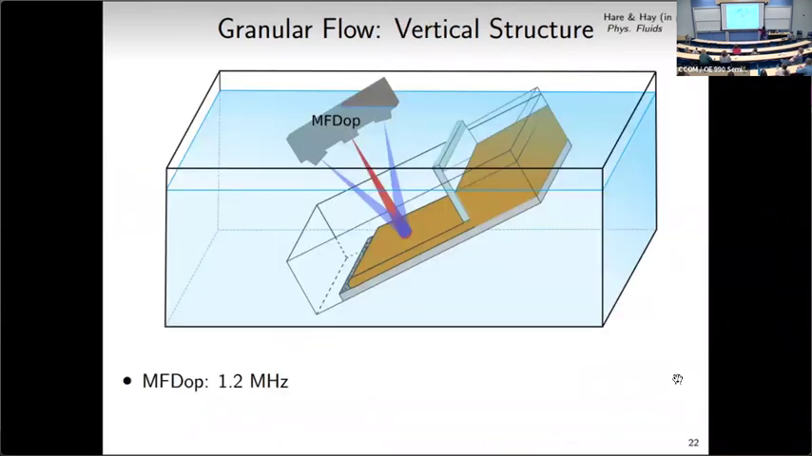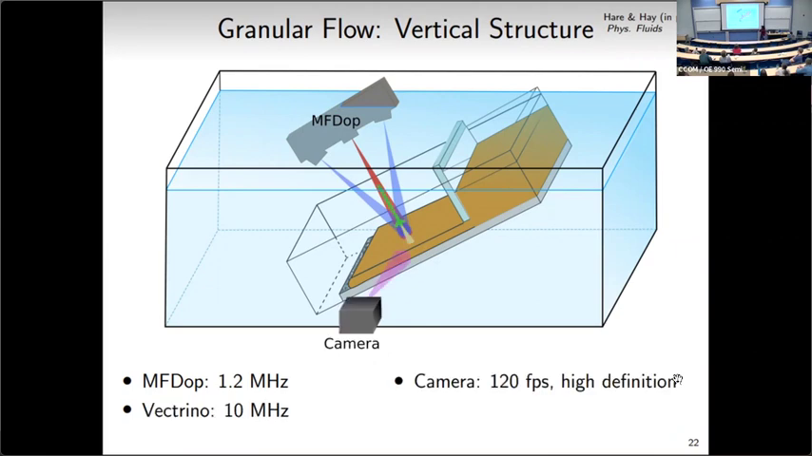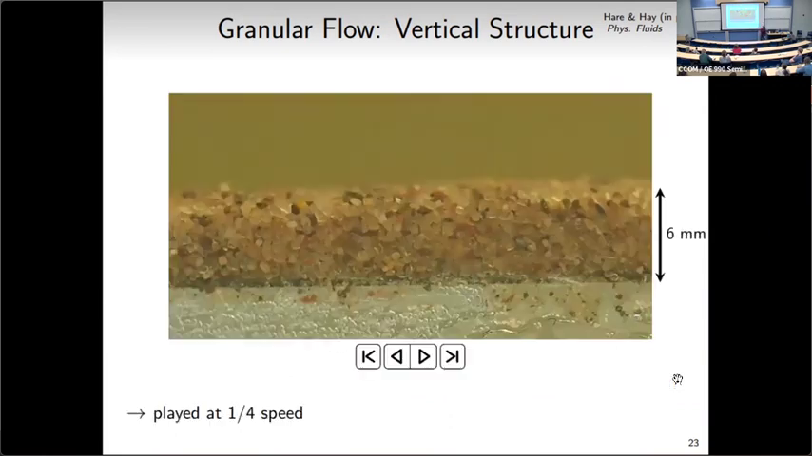So back to our setup drawing. Here's our MF-Dop. We're going to get a velocity profile through the moving layer, downslope from the gate again, and away from the chute sidewalls at 1.2 megahertz. And I'm going to compare that velocity profile to one obtained by the Victrino. That's the acoustic instrument off the shelf that you can buy, at 10 megahertz. And then a camera looking through the chute sidewall, the same camera, so 120 frames a second and high definition. It's got another movie for you.